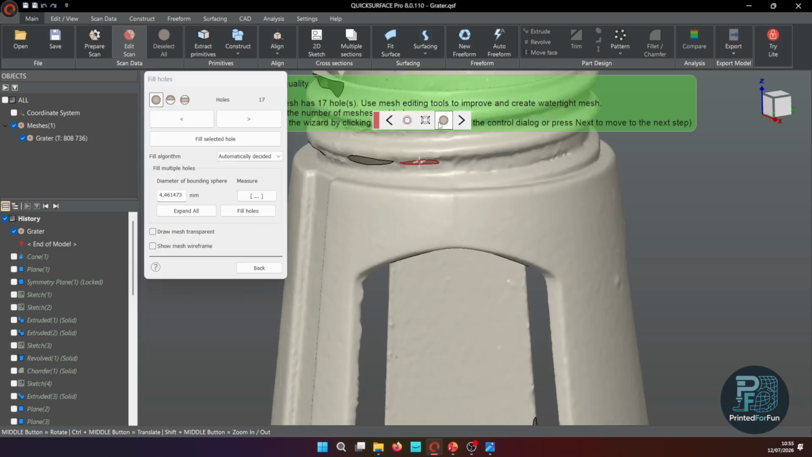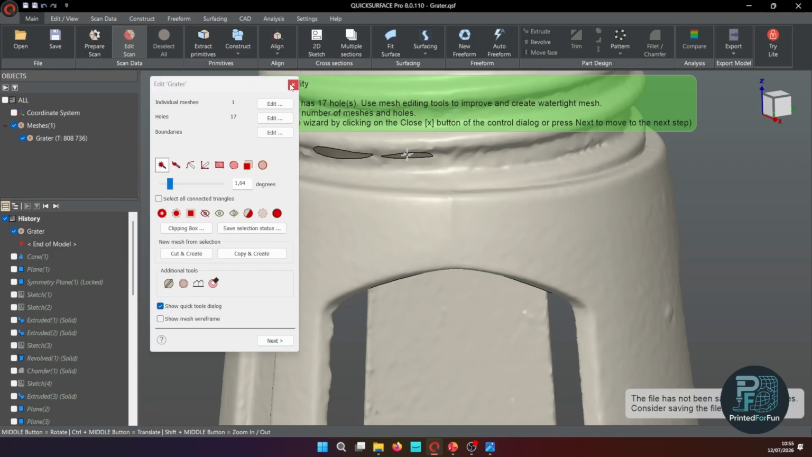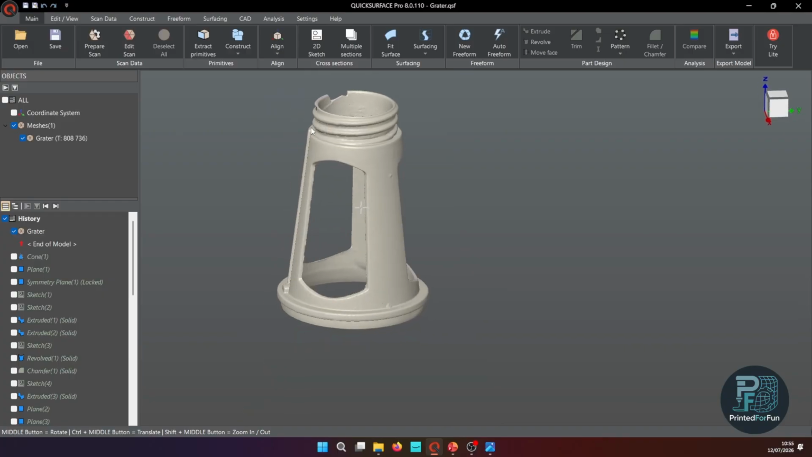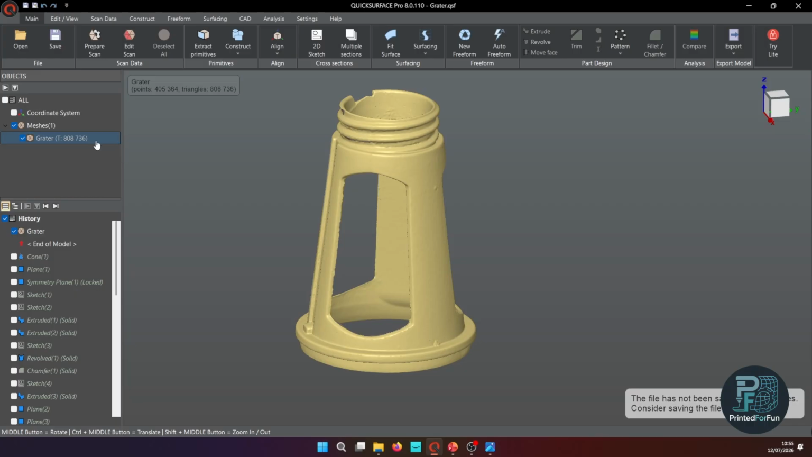For example, here I could fill this hole, but since we're doing reverse engineering, the goal is to not create any artificial data that we don't need. So I won't be editing it too much at this point. The one major thing that I do most of the time is reducing the triangle count. Currently we have roughly 800,000 triangles. Originally, I think it was 2 to 3 million, so I actually used a bit too low resolution. But this just makes it a bit easier.